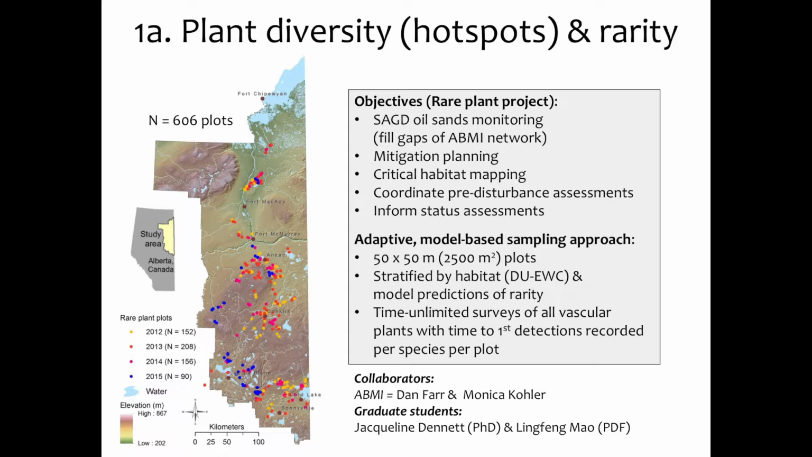And we use the Ducks Unlimited enhanced wetland classification for some of that stratification, and there's a lot of other topoedaphic and other factors that try to predict where we think rarity is, and each year that changes, so it's adaptive, and it's a model-based adaptive sampling approach.